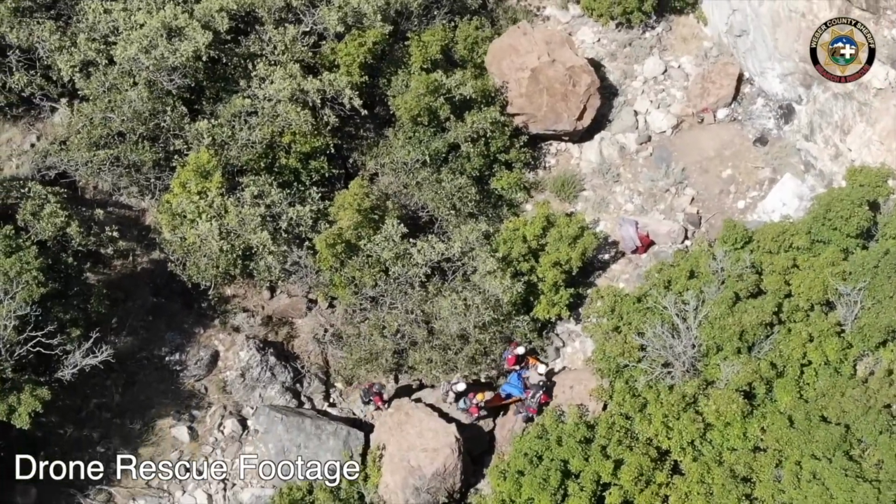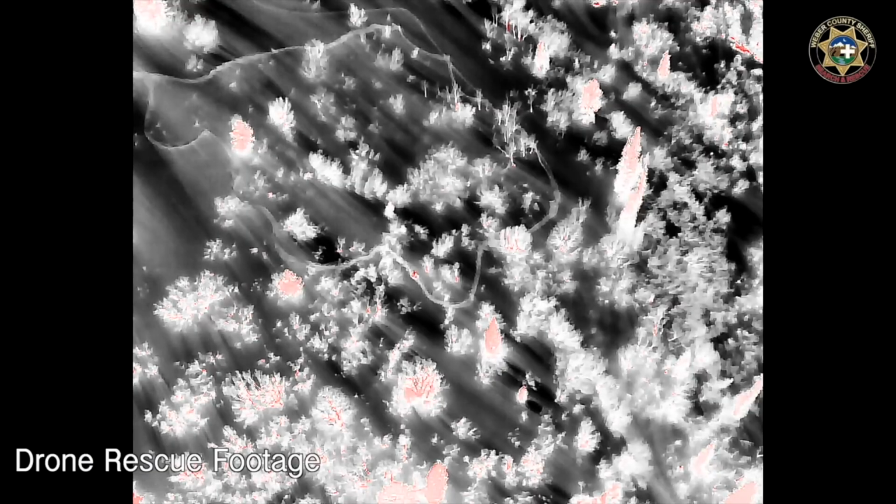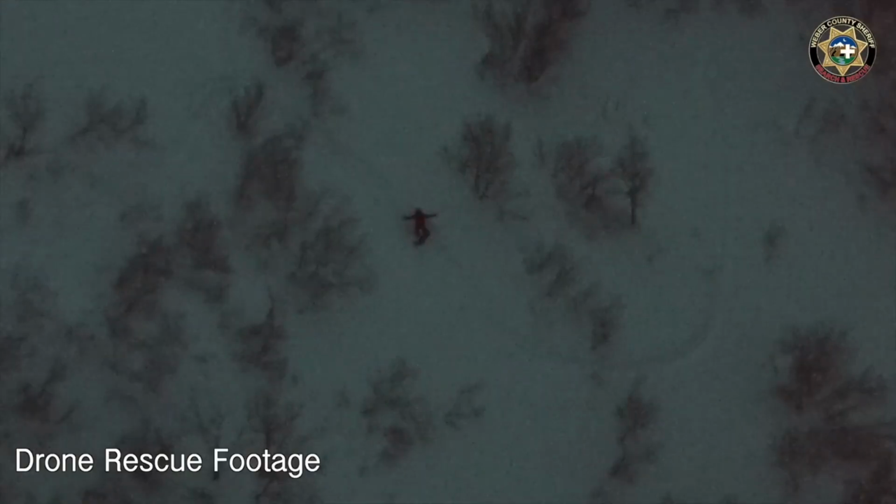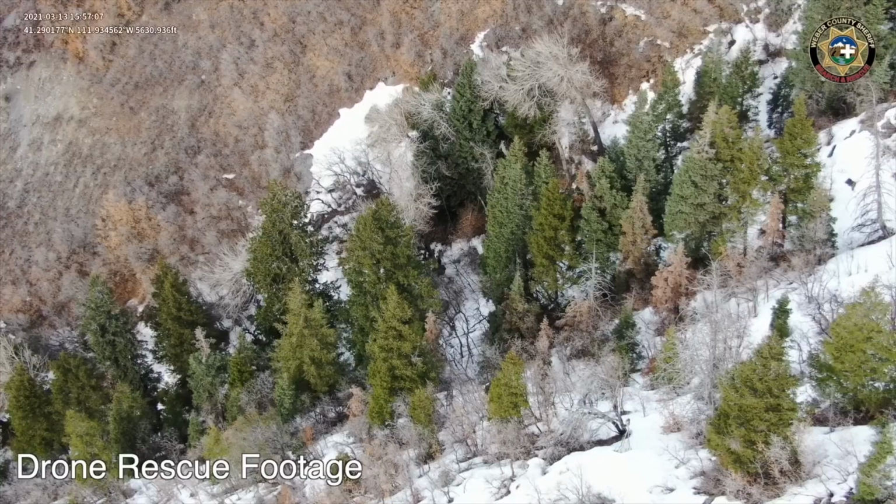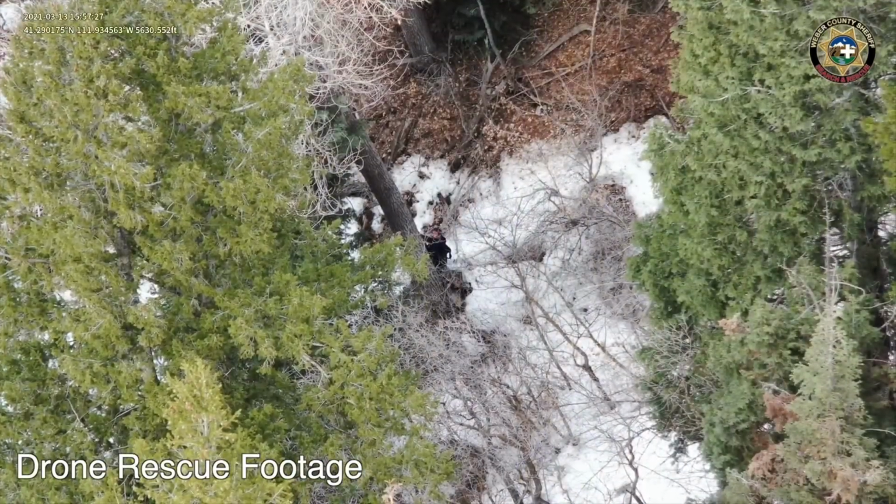We unfolded it, launched it, put it up on scene, and within 10 minutes, with the use of the thermal camera and also the zoom camera and also with a little bit of the night scene, we were able to find his tracks really quickly and get eyes on him within 10 minutes. With that, we were able to lower the drone a little bit closer to him so that he was able to see that, hey, we can see you, we know where you are. And I have fantastic video of him just waving at the drone, trying to make himself as visible as possible.